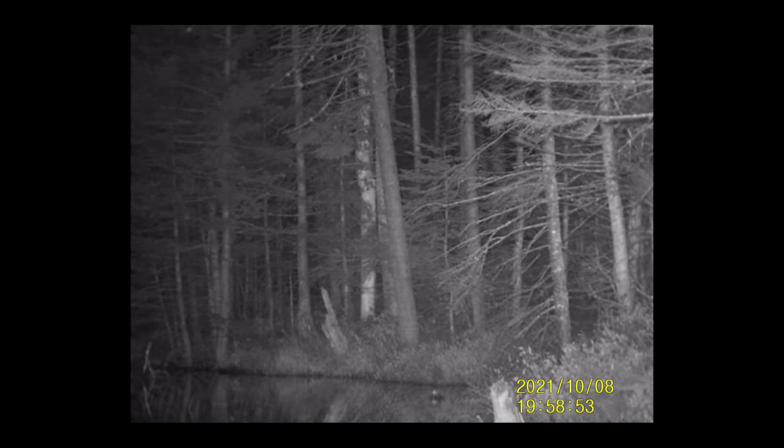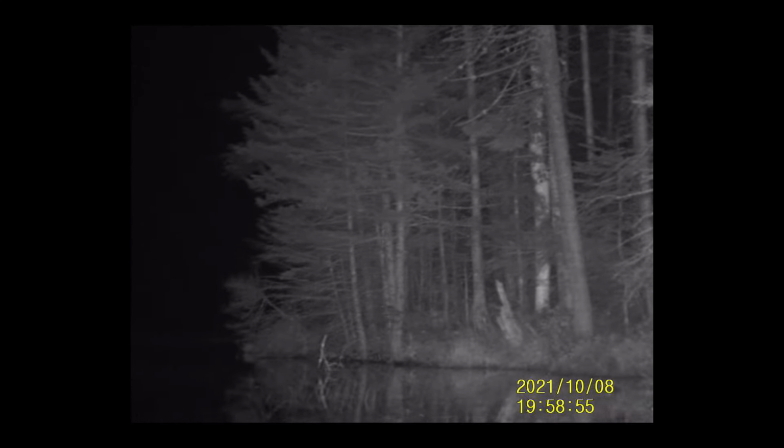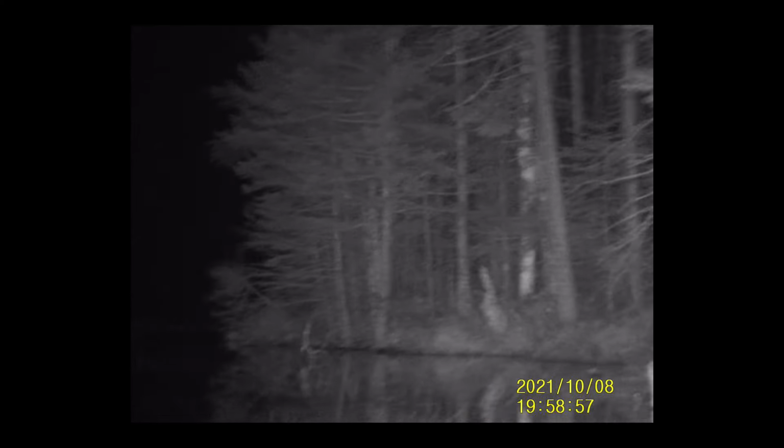There is a little bit of grain when you zoom in, but overall, I do have to say the picture is pretty nice. Now, I found a couple of times I forgot to actually focus, so some of the video footage is a little bit blurry, but that's not on the monocular, that's on me. When I remembered and I took my time and got it really dialed in, the video picture is really clear.